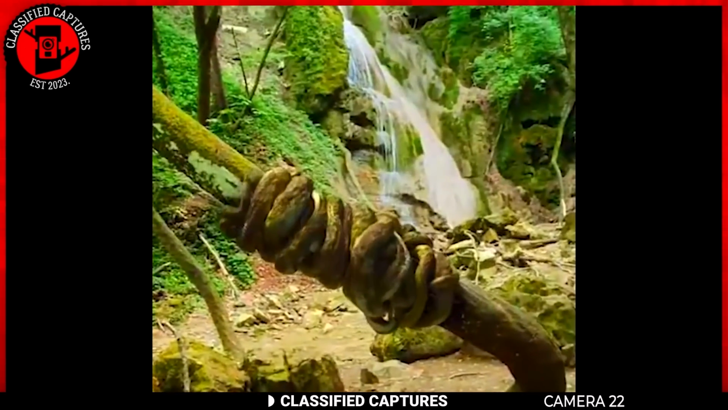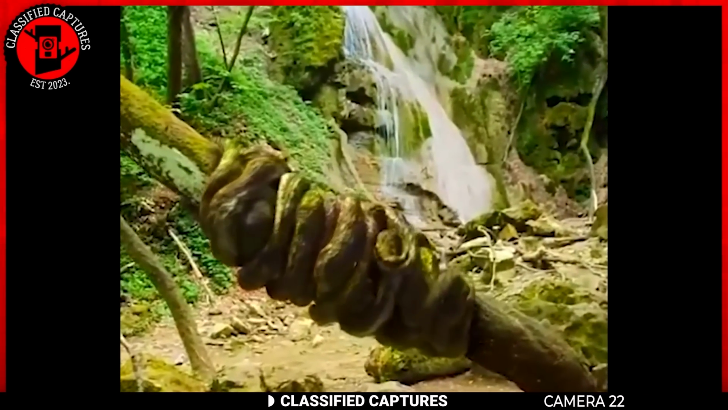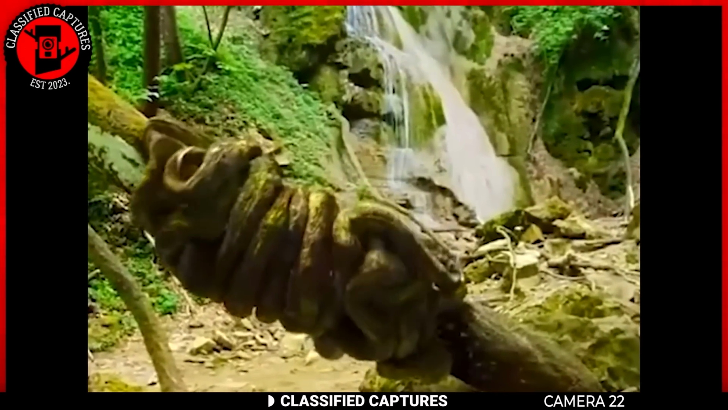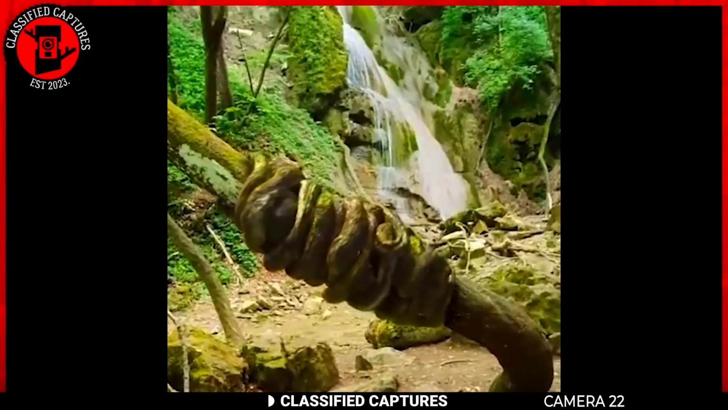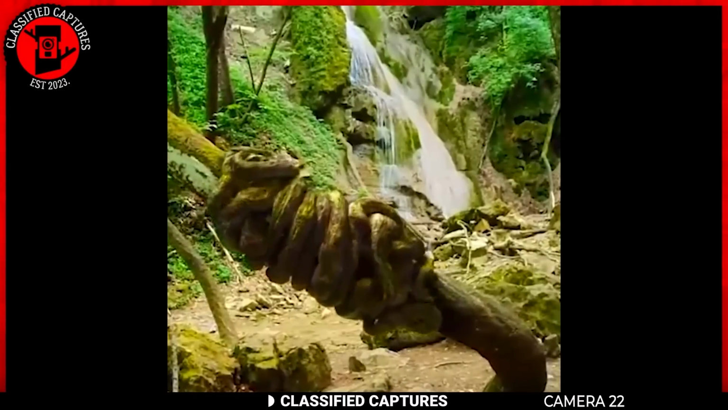The creature's camouflage was so flawless that its serpentine form blended seamlessly with the branch. However, its head was hidden within the intricate loops and coils it formed, making it impossible to identify what kind of snake it might be.